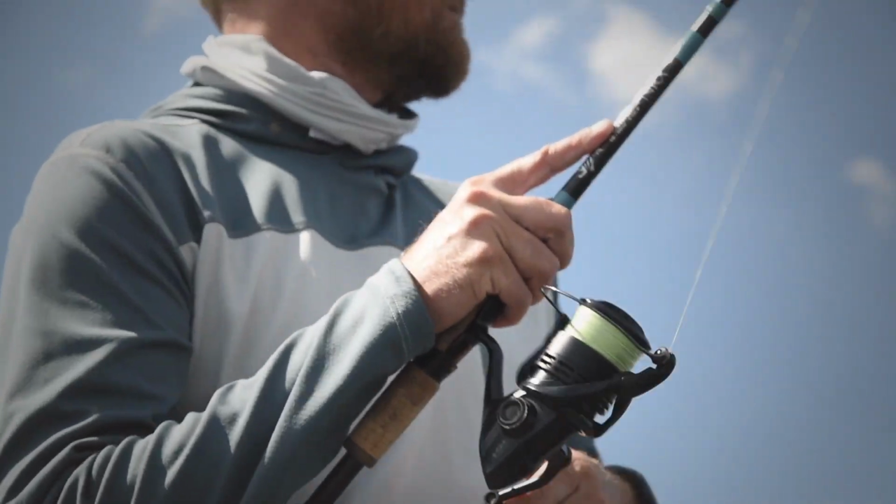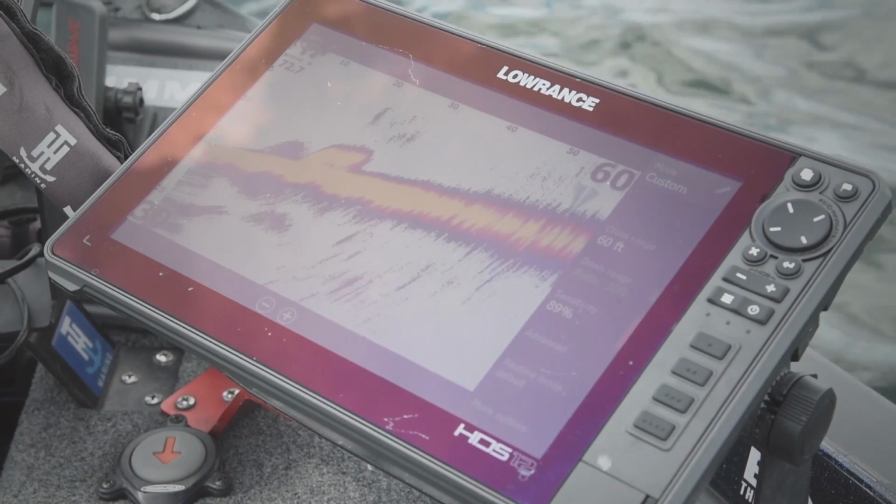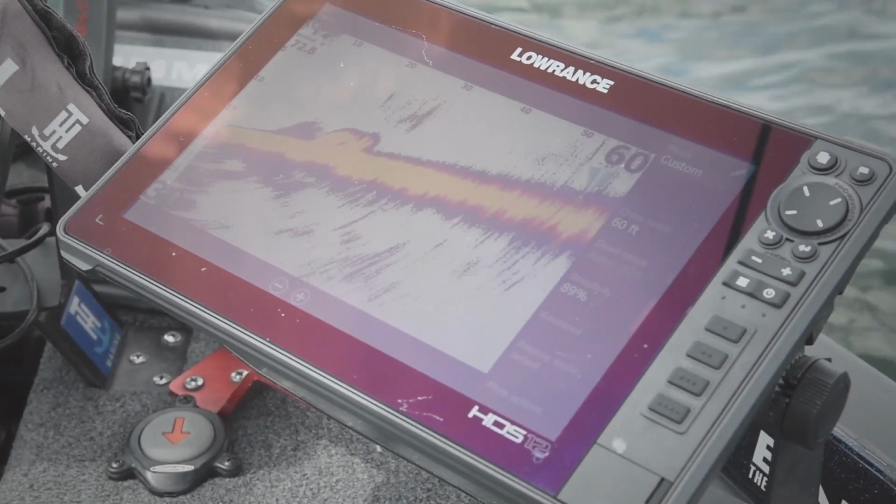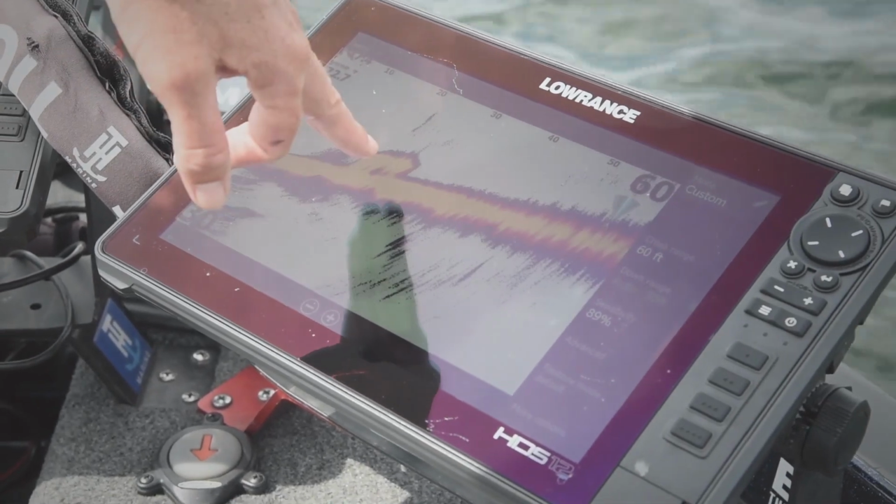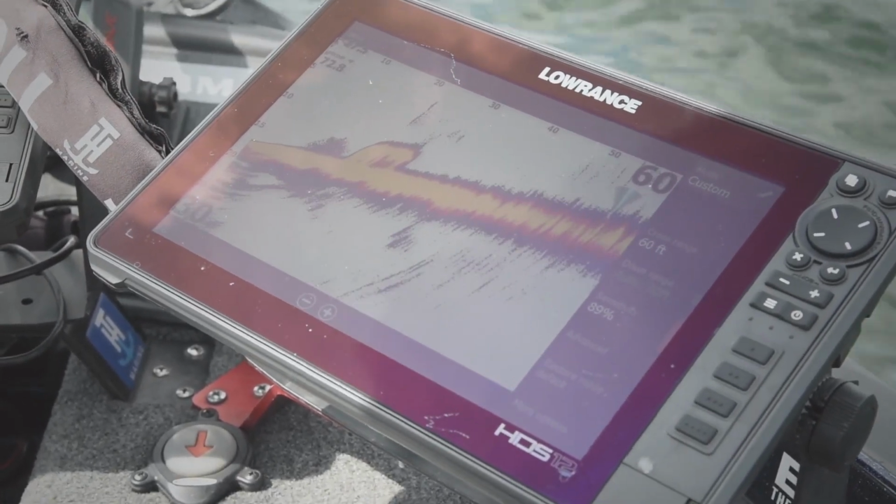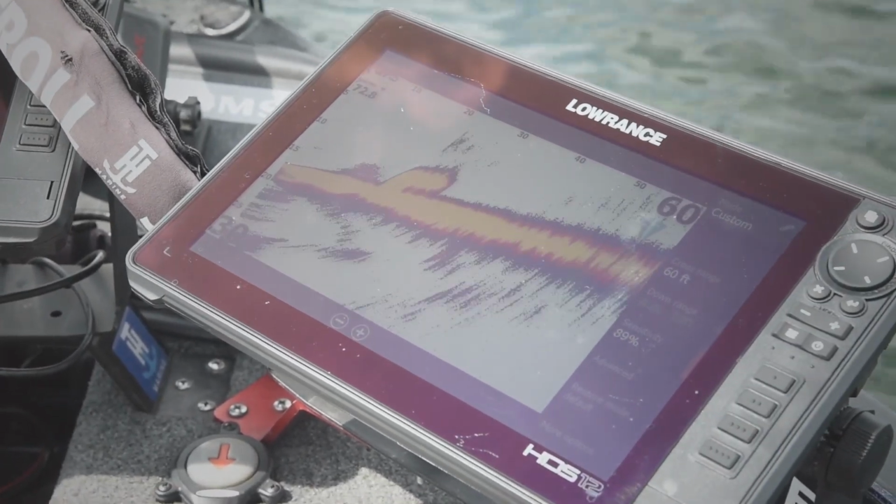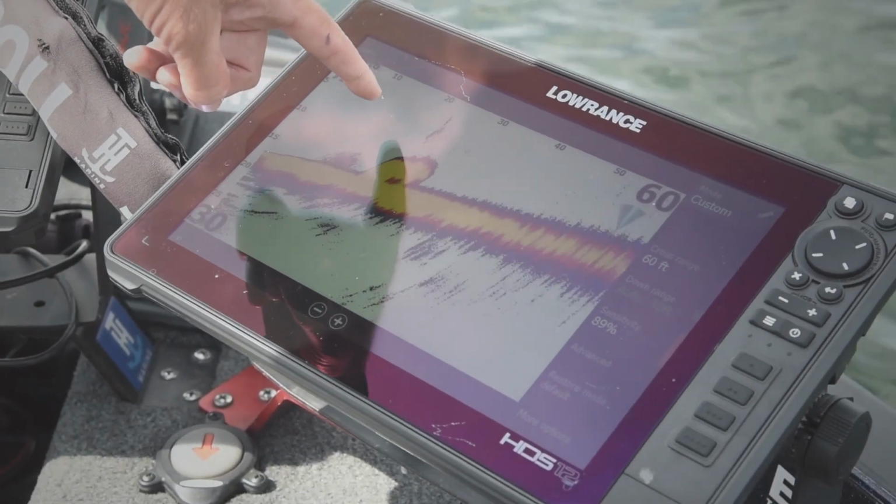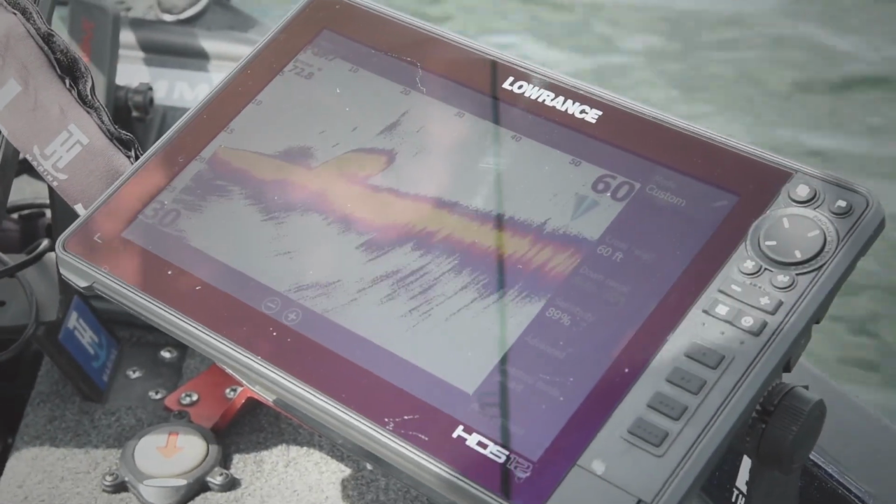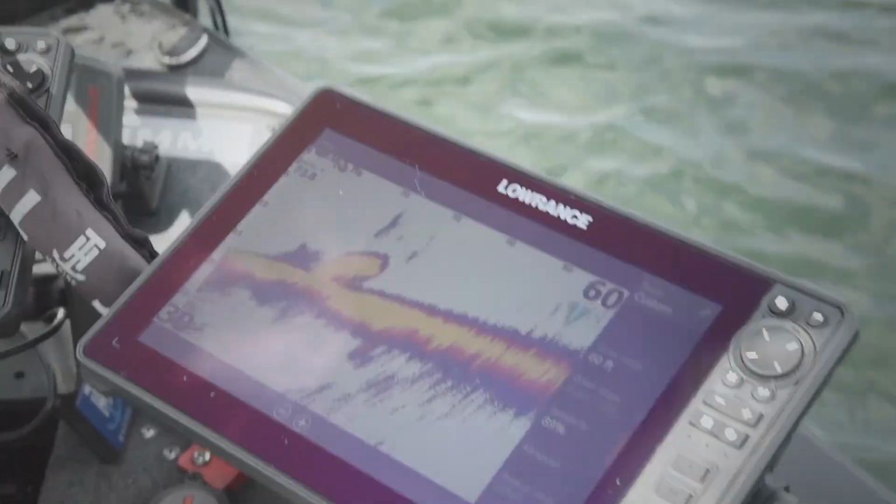Those big casts are just so important. Staying away from the boat, using my electronics, staying back, letting the LiveSight kind of scan what's in front of me. Now I can stay back off of these rocks. I've already scanned them and I can see the bigger rocks. Here we got a little bit bigger boulder. And as I stay back from it, I can make pitches to it, and watch my bait fall down to that rock. And just like that, catch me one.